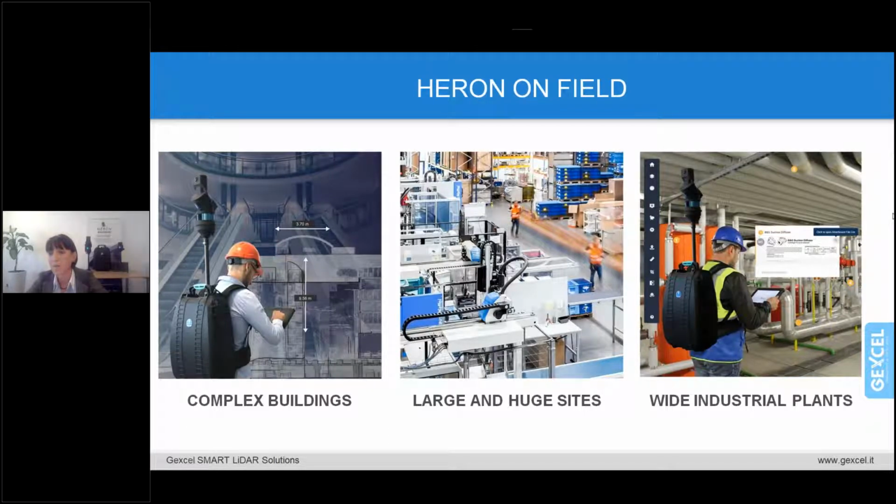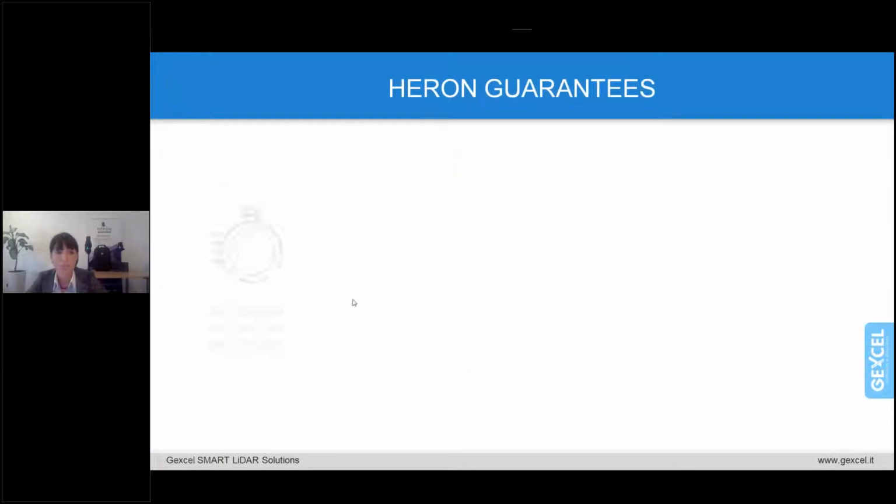So why can HERON be so strategic for those applications? Because, well, HERON can satisfy some relevant expectations. For example, time saving. In survey and data processing, the automatic algorithm speeds up both the on-site survey and the data post-processing, providing an almost real-time 3D model creation.